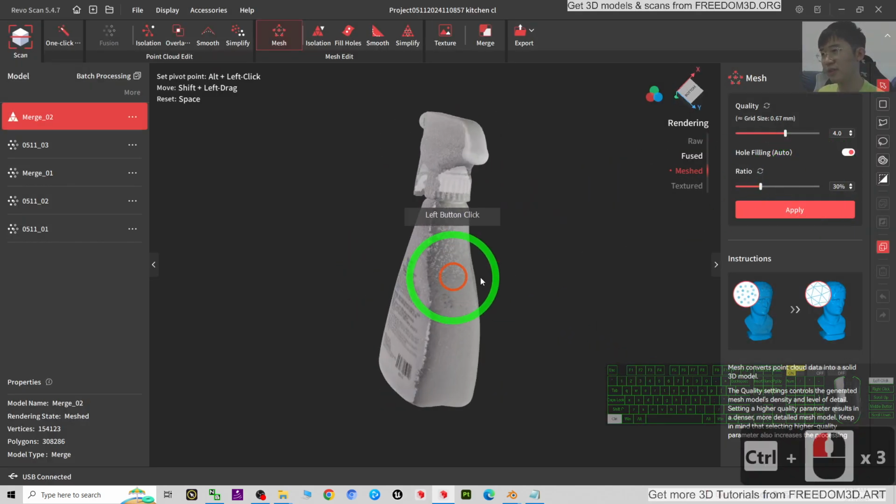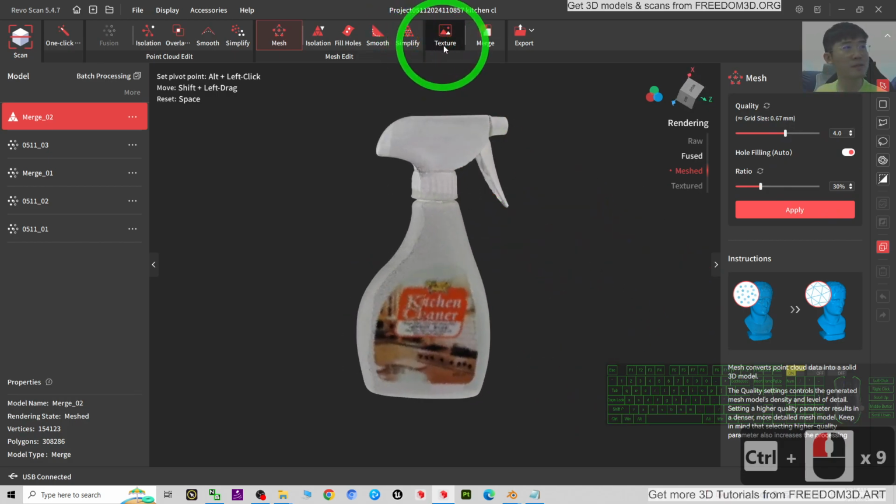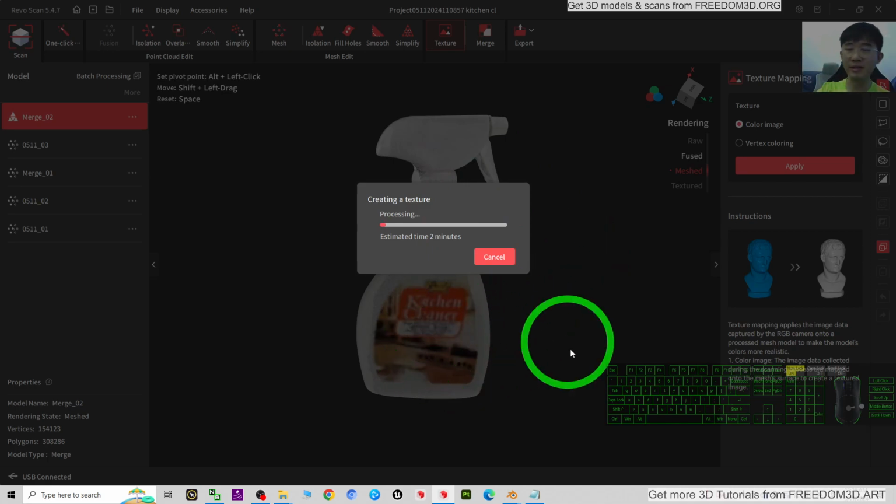Now the 3D mesh is already generated. Next is the material texture. Just go to the texture, apply. It is going to bake all of the material texture into this 3D model.